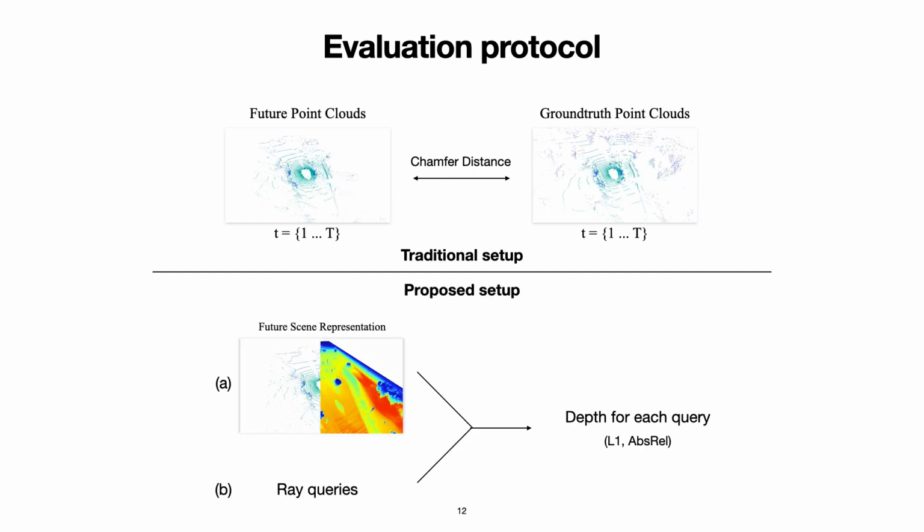We instead find that querying rays into any future scene representation and obtaining the distance traveled by these rays is a better physical quantity for evaluating the underlying spacetime geometry. Using this distance traveled by the ray, or depth, one can compute the L1 and absolute relative errors with the ground truth ray depth.